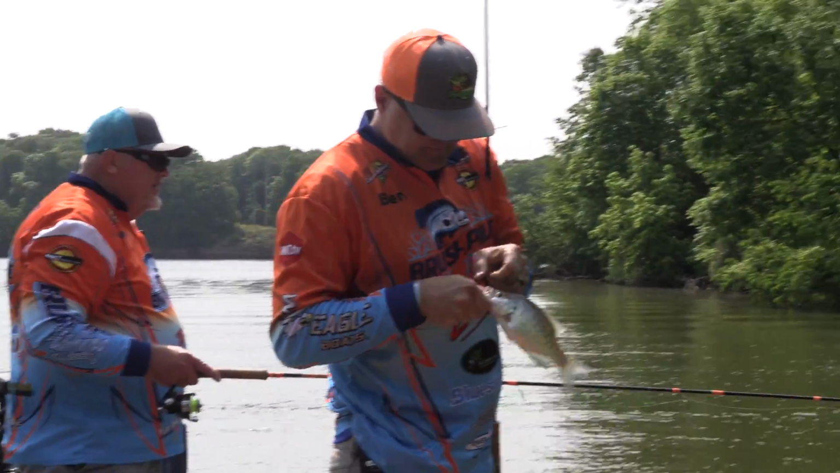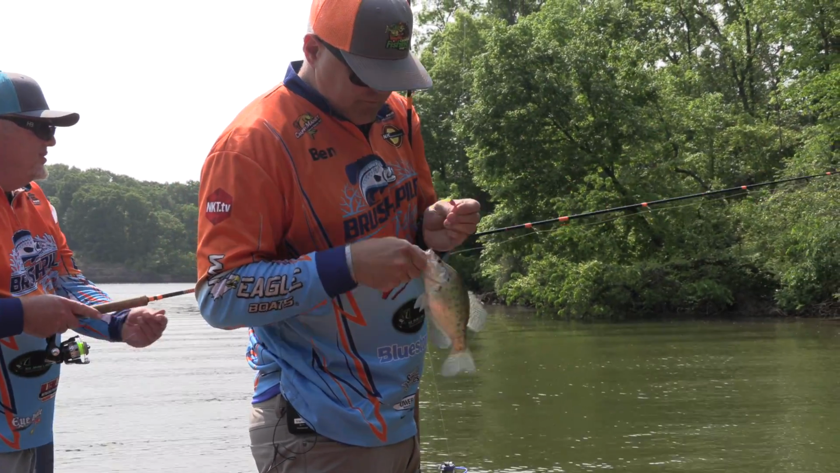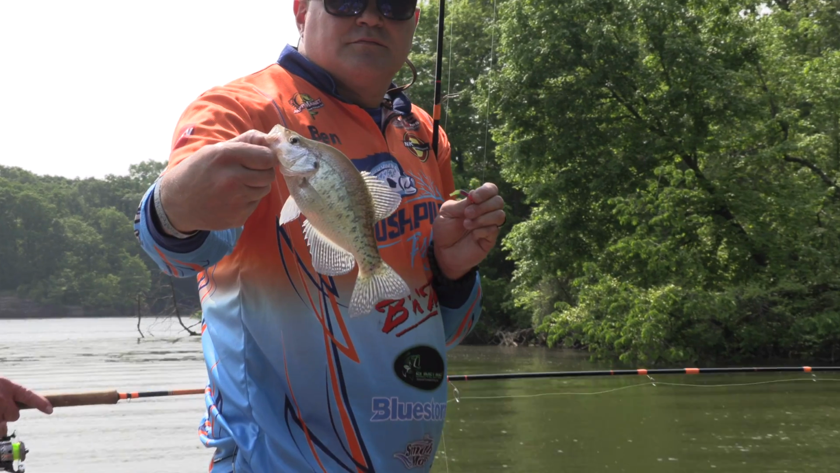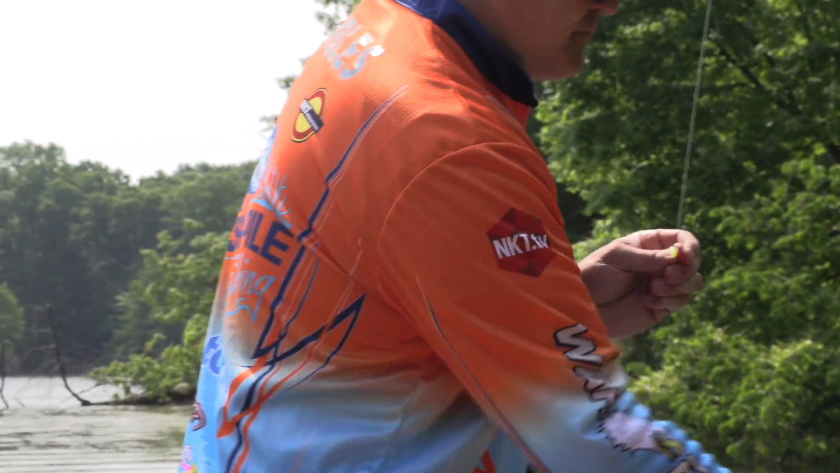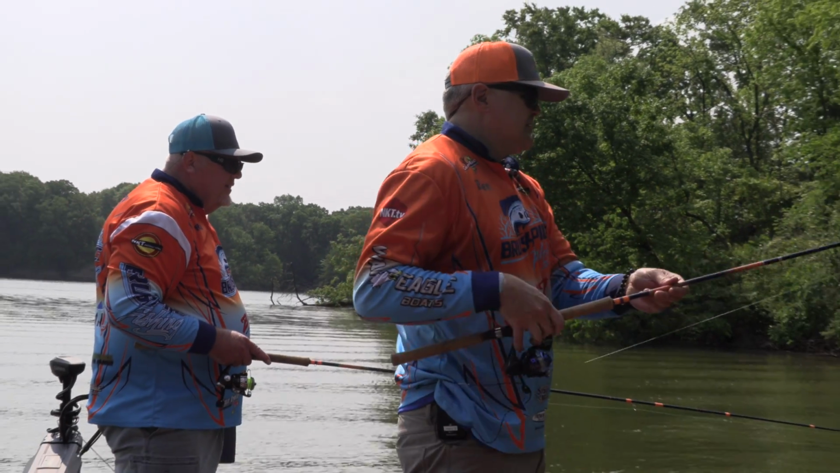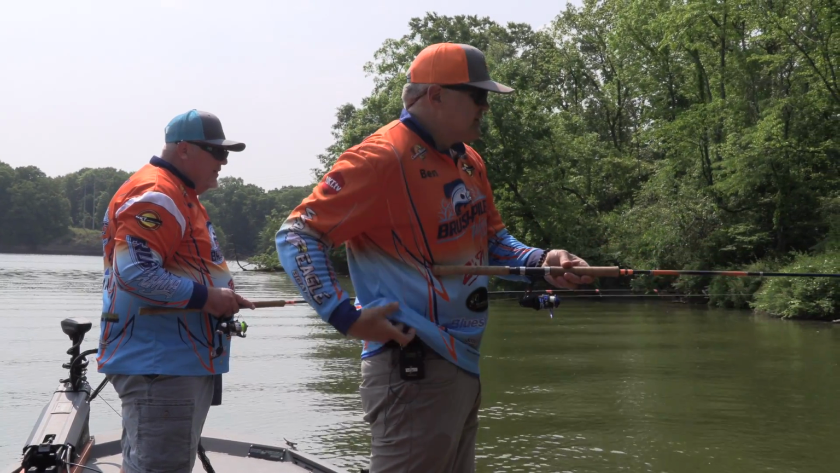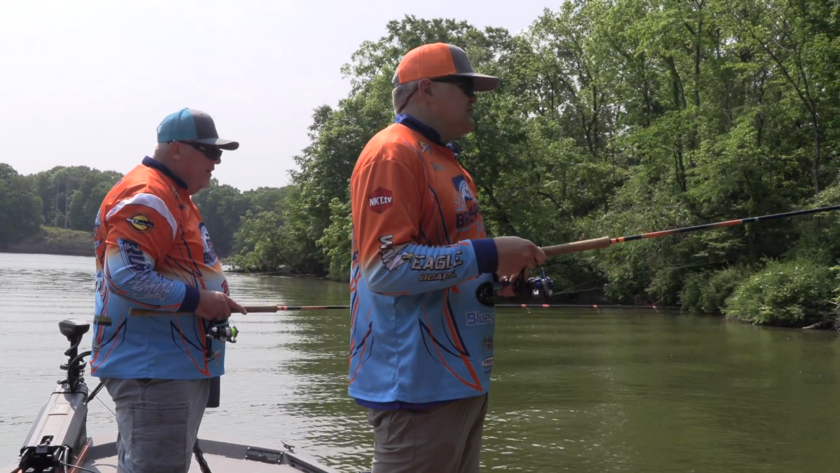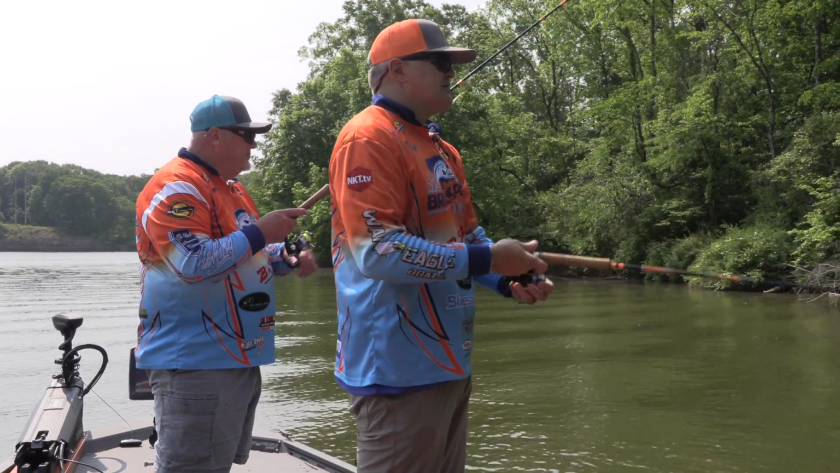We went to 3 or 4 spots, caught a couple here and there, but this is the first spot where we're starting to catch some numbers. Some spawning, some post spawn. And that's that stump I was telling you I've had good luck on, Russ. It's just right in between the two right there. Yes, sir. And there's typically a couple floating around in there.